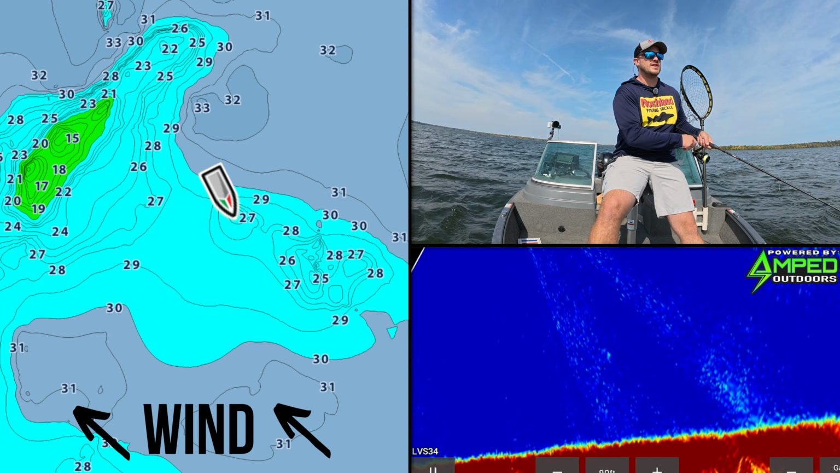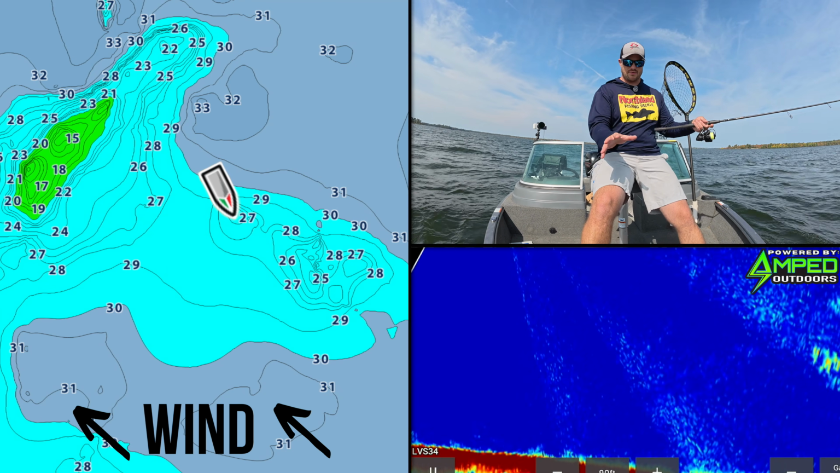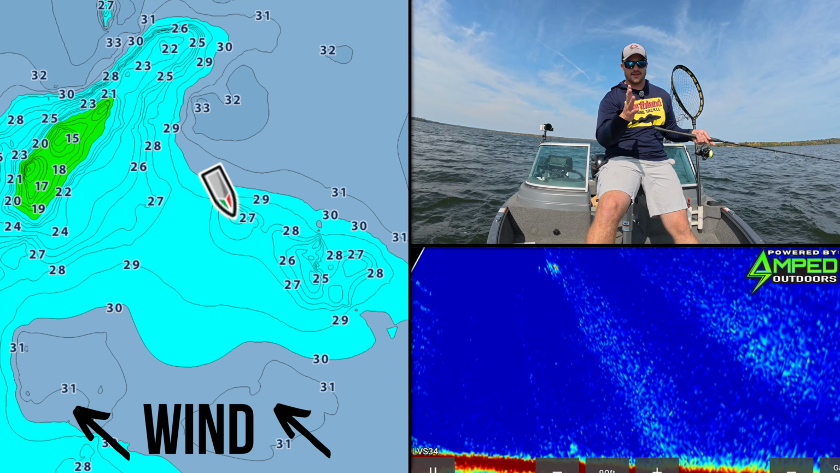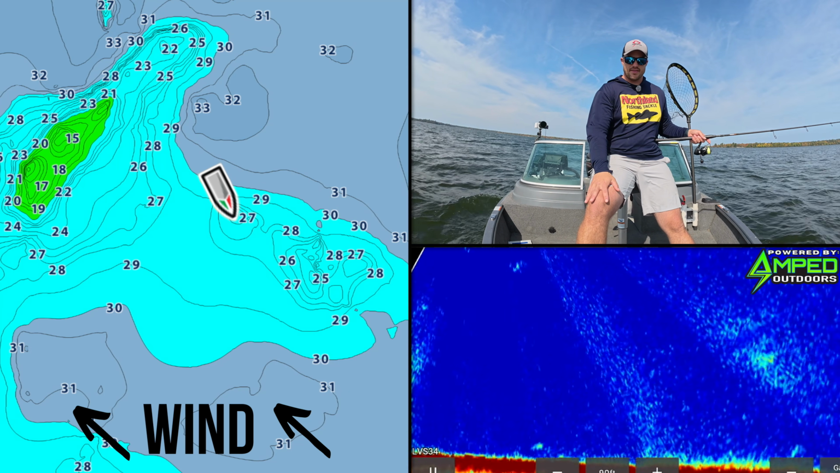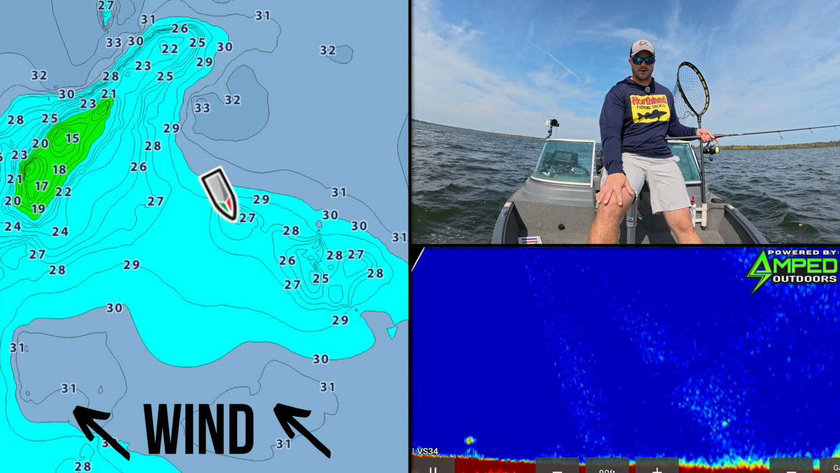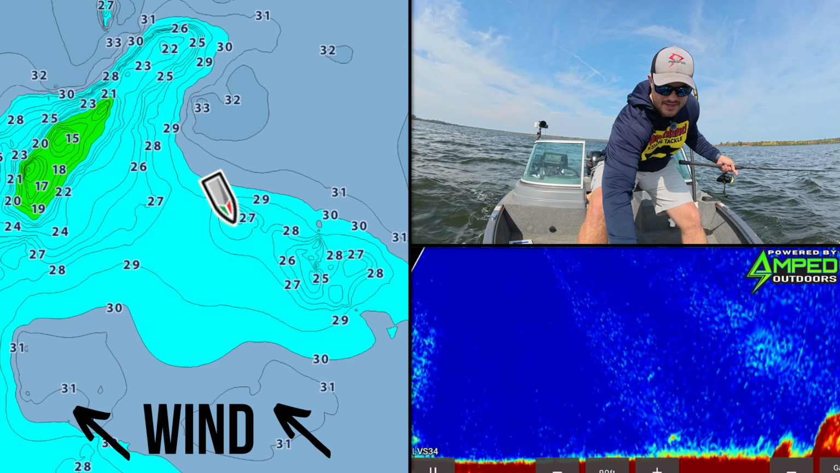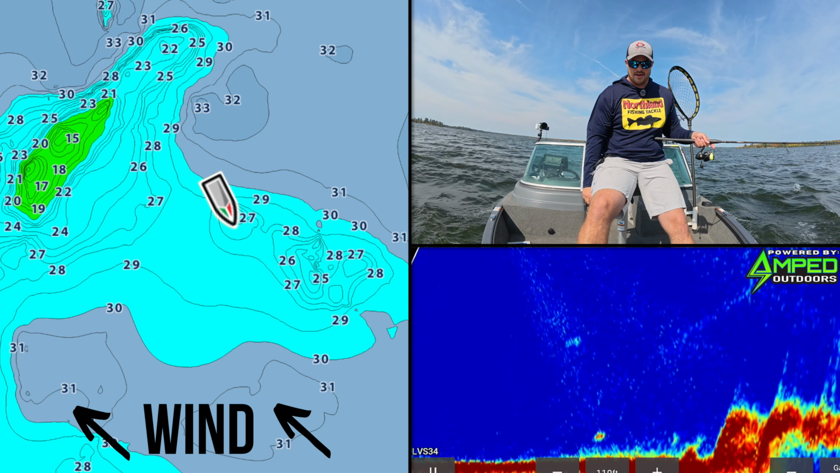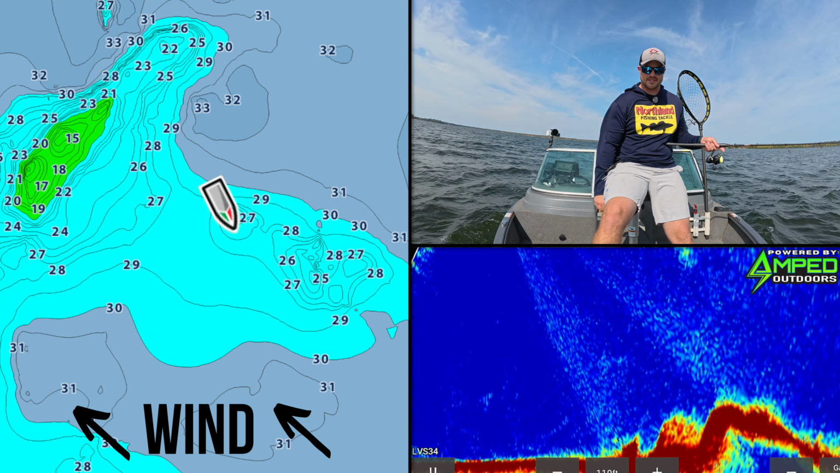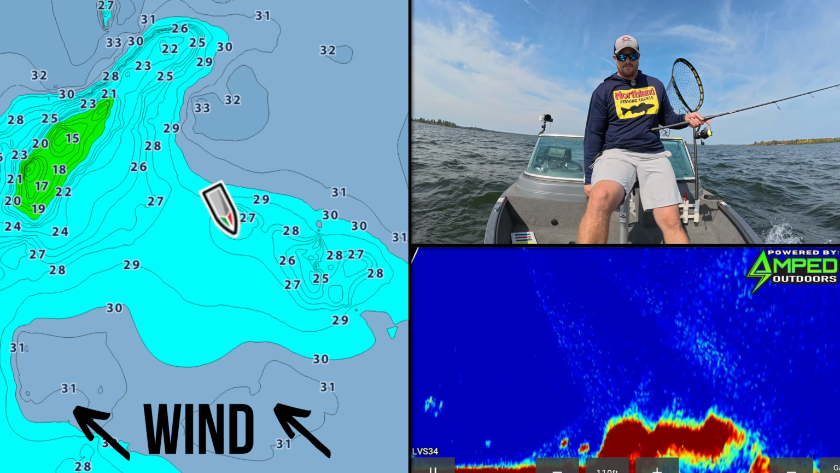All right, so we are just getting done with that flat, working towards this hump. Basically I did, like I said, S's till I got to it. This one, however, is not a big hump. So if I go over top, I'll see from one edge of it to the next, especially if I zoom out a touch. So I'm gonna do that. I'm gonna zoom out a touch, work over top of this, see if we see some fish up high, working off the edge.